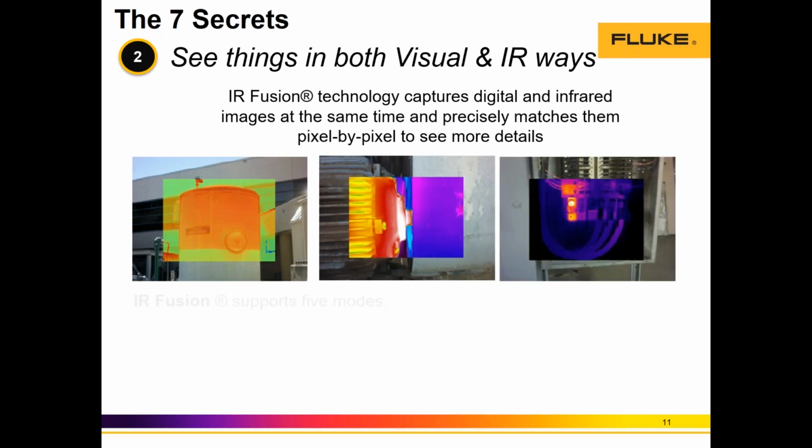And here are 3 examples: a large tank with a low level of liquid, a fused image of a motor, and an electrical panel. Fluke cameras support this technology, called IR Fusion, and we support 5 modes of IR Fusion in most of our cameras.